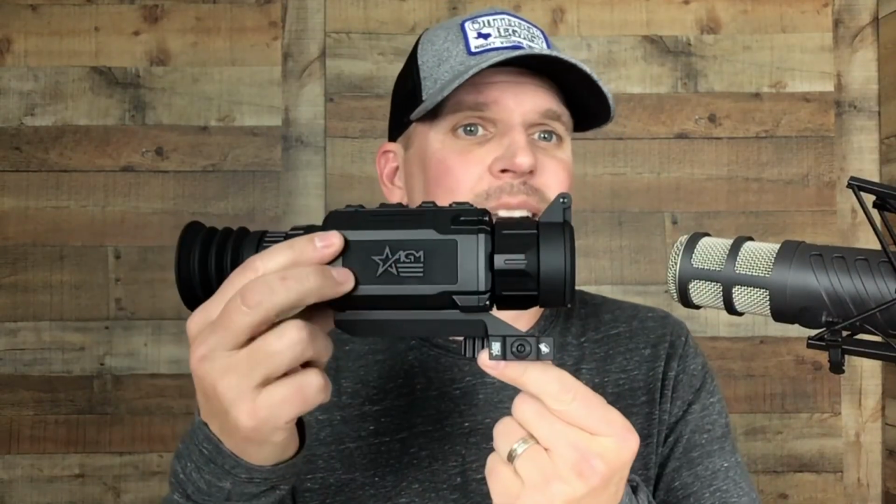If you've got an AR and you want to try it on your bolt gun, sure, why not? You've got a mount and it might just work. Maybe not, but you can try it.